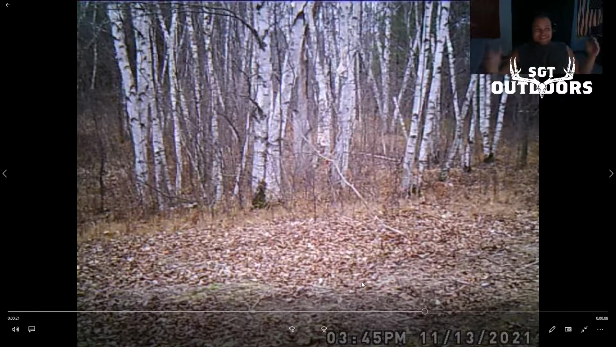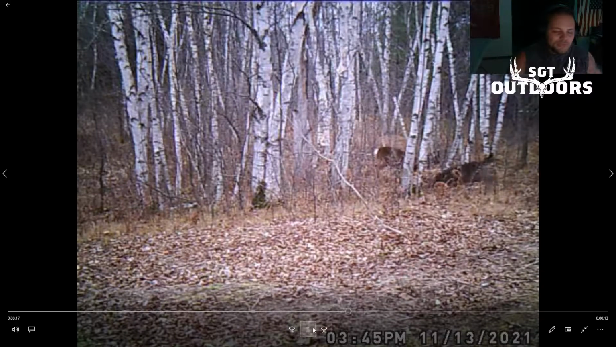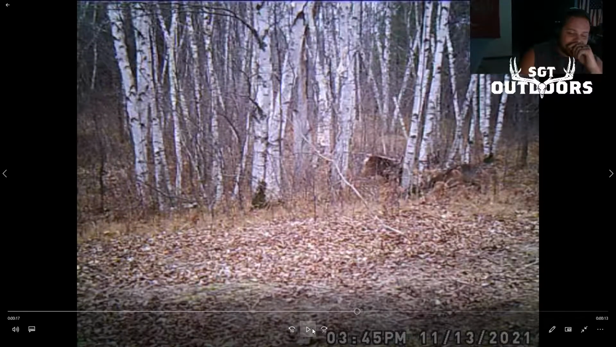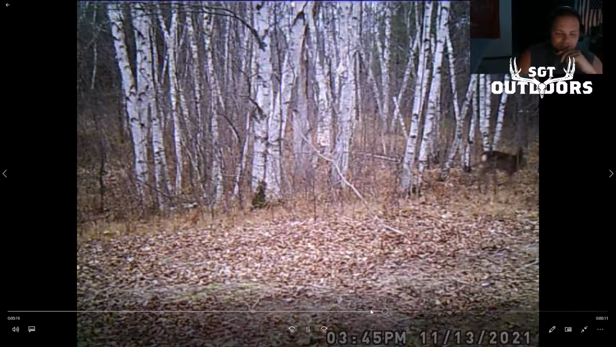Like, what are you doing? No wonder all our deer are breaking their antlers. What's really sad about this video is me and Marilyn were out there. We were just sitting, I don't know, 75 yards away from this. And I considered sitting in the stand that this camera is right next to. We would have had such a cool video if we would have just stopped short and sat here.